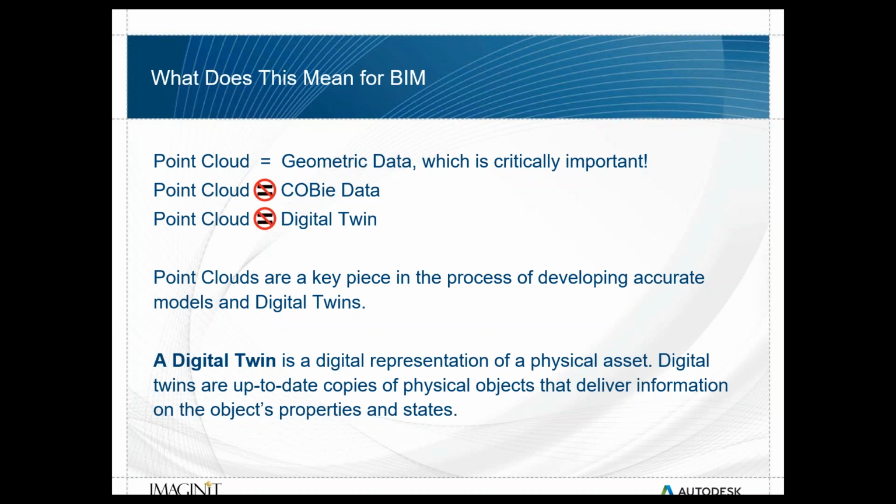It is that geometric data, and that's hugely important as we're trying to get something together to say, how can I develop this digital twin? How can I develop BIM around all of my existing facilities? And I've got now 3D data instead of just 2D data we need to capture. It is critically important. It's a key piece in the process, but it's not the end result all on its own.